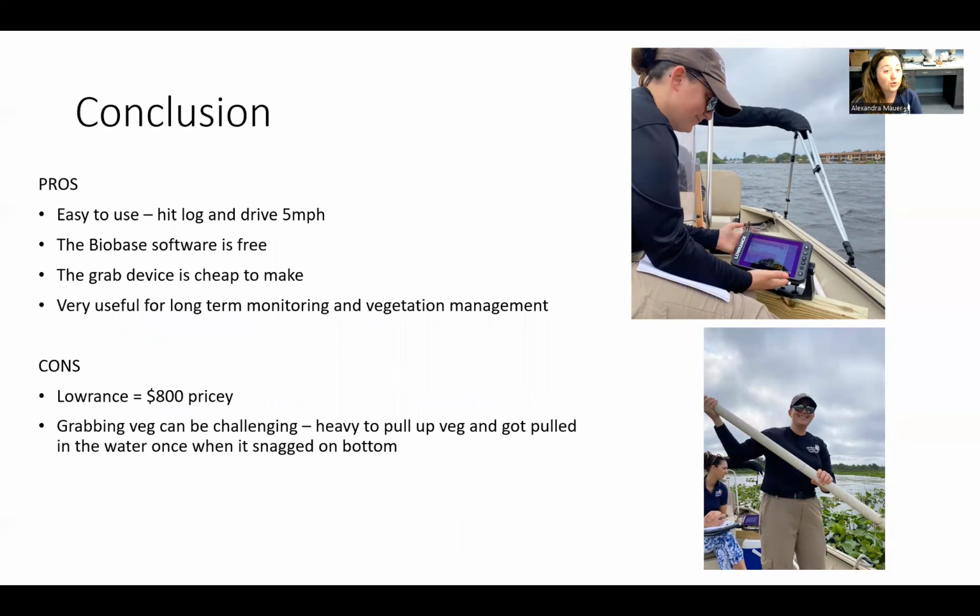Overall, some pros: it's easy to use. You hit log and you drive 5 miles an hour. The BioBase software is free. The grab device, again, we use stuff around the garage, so it was free for us, but cheap to make if you had to. And the output is extremely useful for long-term monitoring and vegetation management.